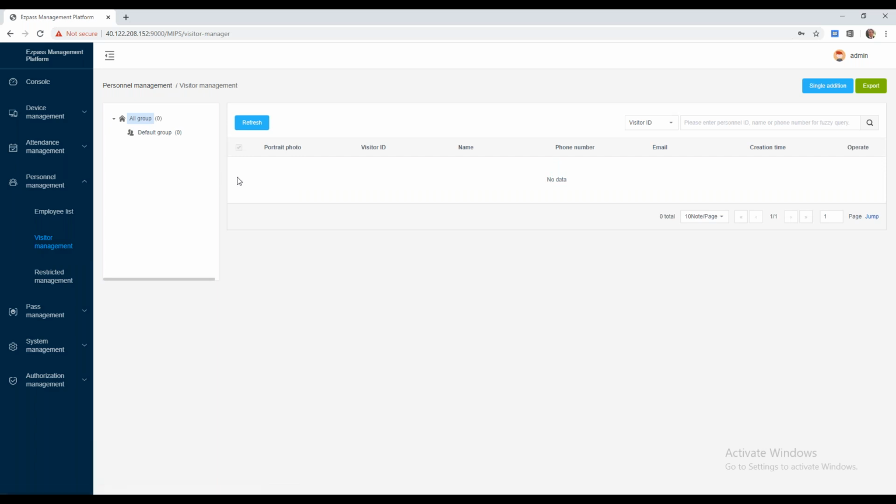Visitor management operates very similarly to employee management, but is really meant for your visitors and guests. So maybe if you have a guest waiting to come into your facilities, ahead of time they provide you some basic information. Now when they come up and get scanned, they'll be able to get checked in and registered into the facility, maybe with specific access privileges that you gave them. You can also group different visitors, so maybe different classes of visitors, et cetera. You can also export all the information I'm showing you here, maybe to another Excel sheet that you want to leverage for other uses or other systems too.